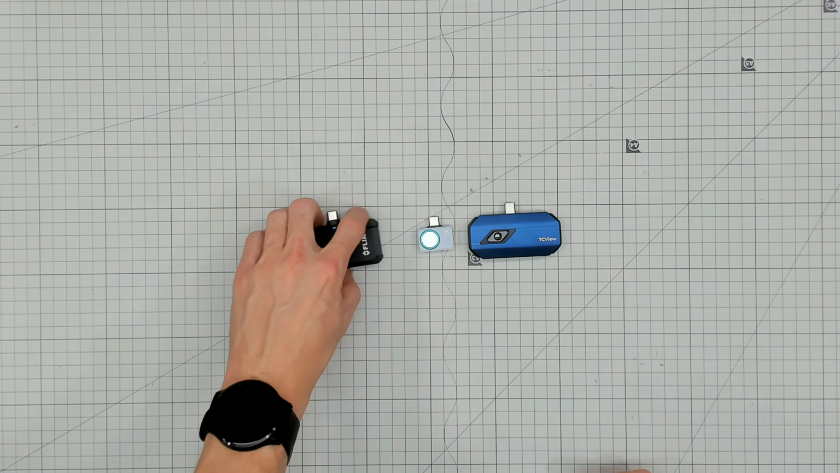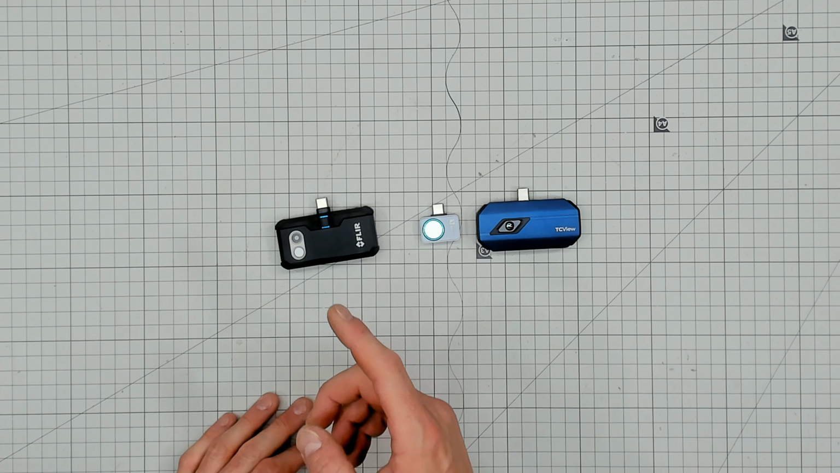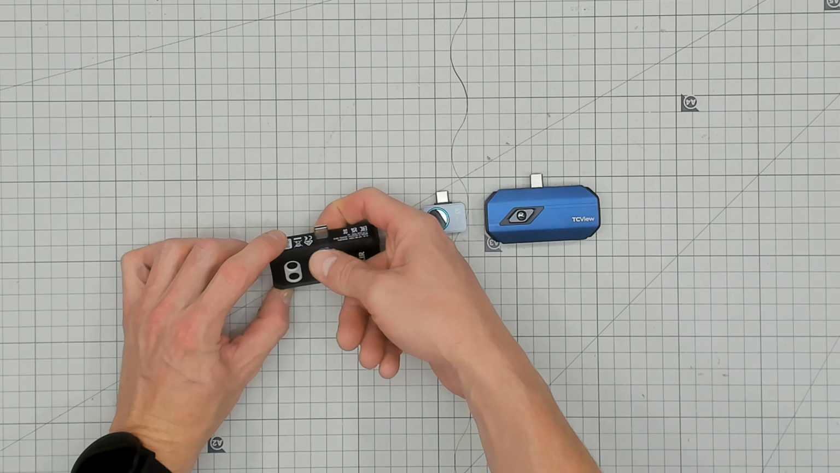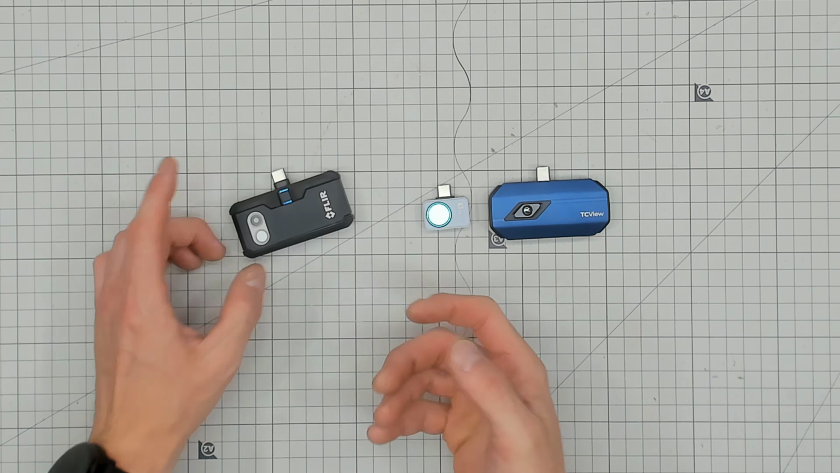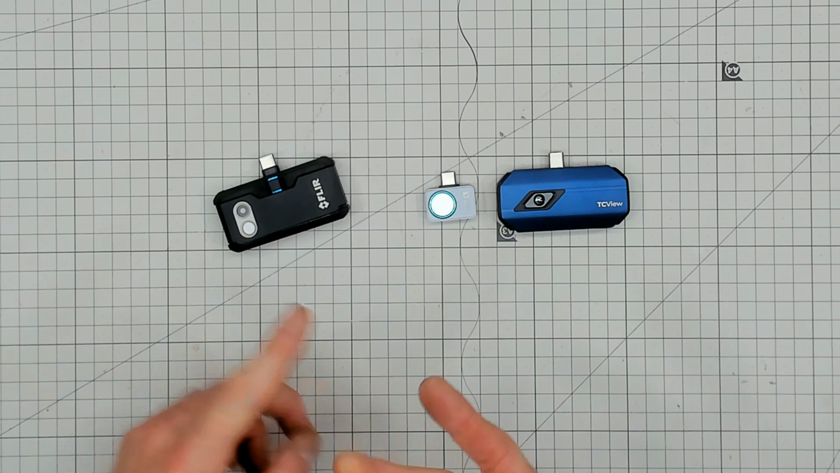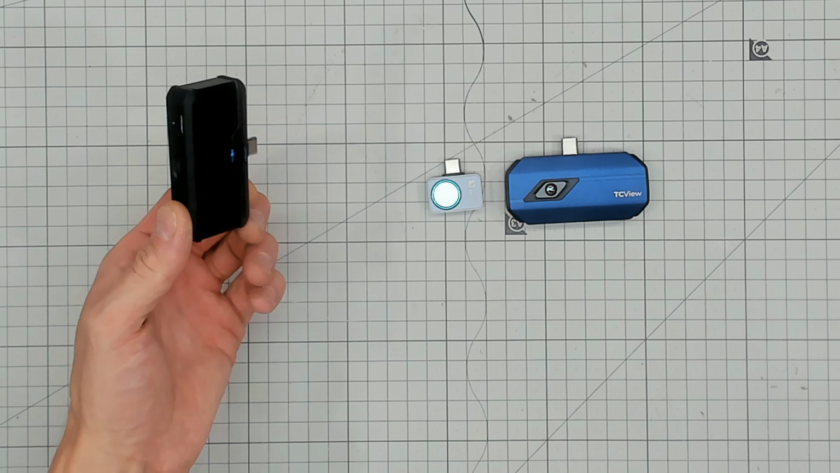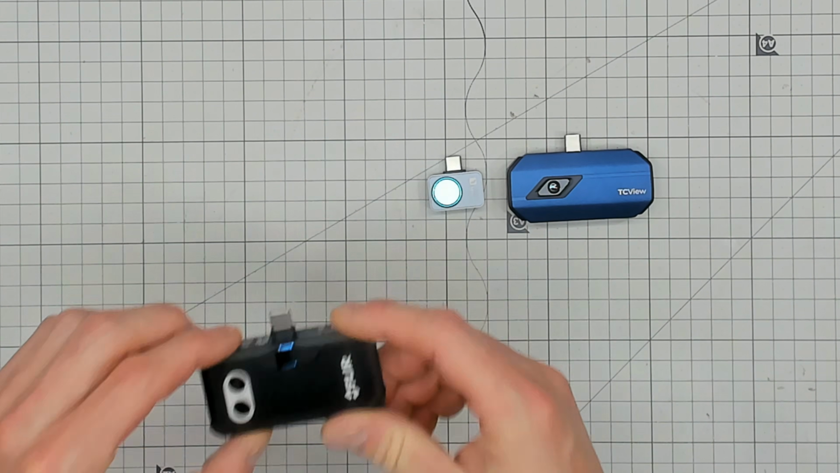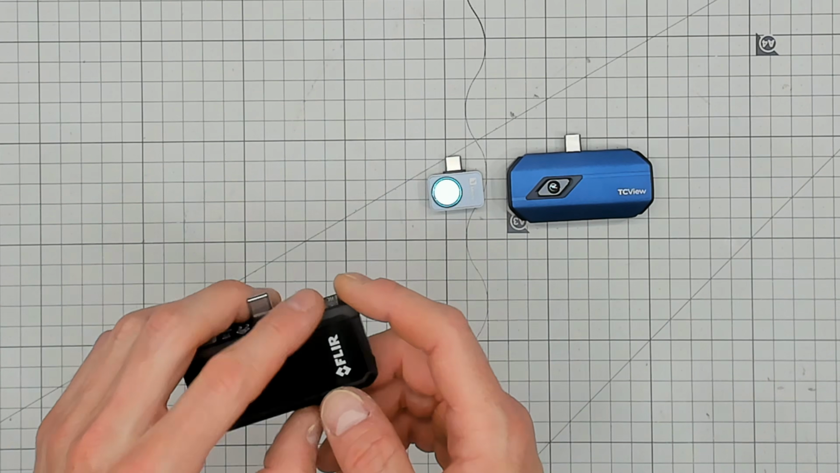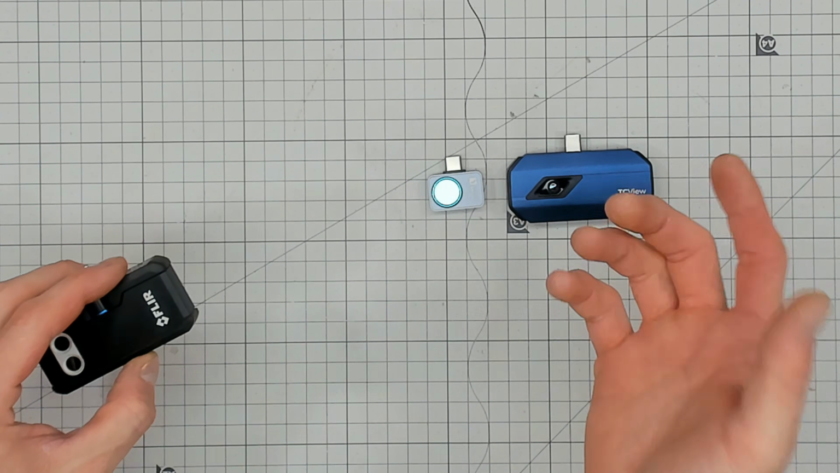Now, first off, we have the FLIR. FLIR, you are failing across the board, buddy. You have some good technology. You've got both lenses in there. You've got a rubberized case. You've got the little adjusty dingleberry there. However, you are more expensive. You have a lower FPS. You have a lower resolution. You have a smaller thermal range. You've got wider variation, and you're no good at drinking seawater. So I'm not a fan of FLIR after this, especially after finding these alternatives 2/3 the price, almost twice the